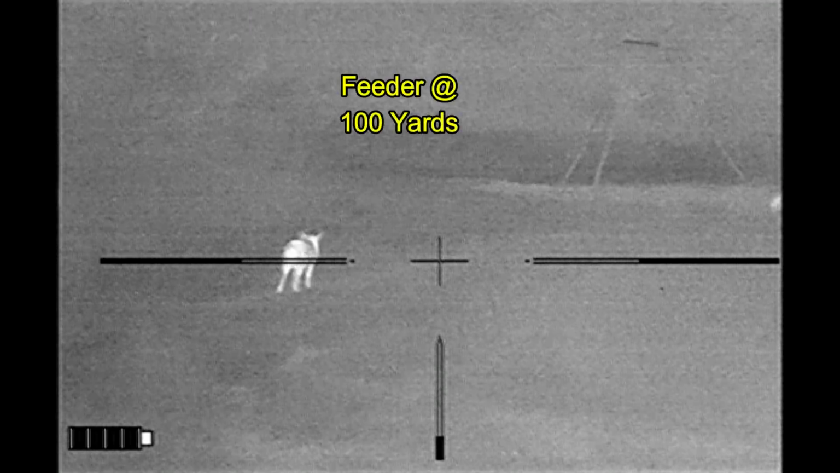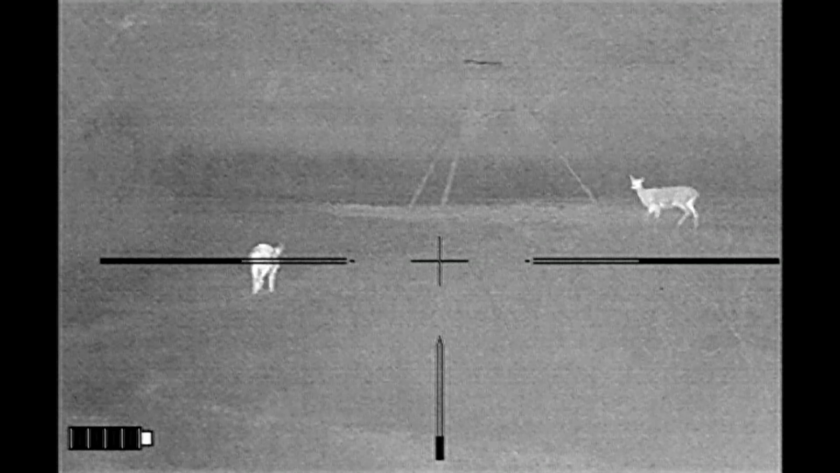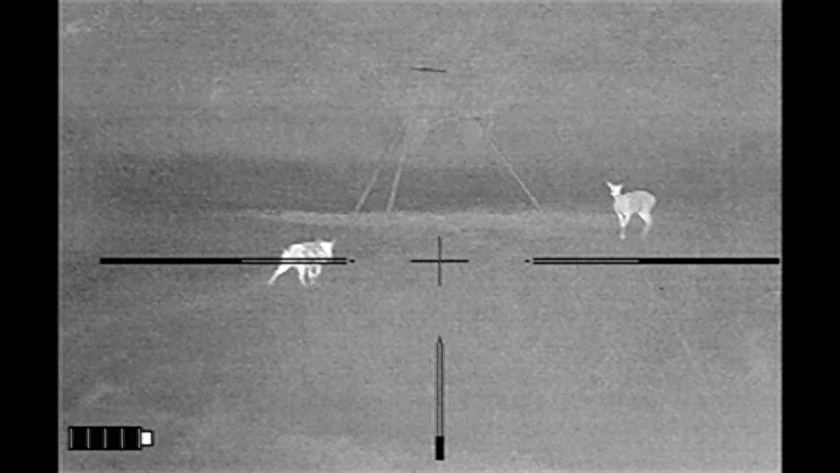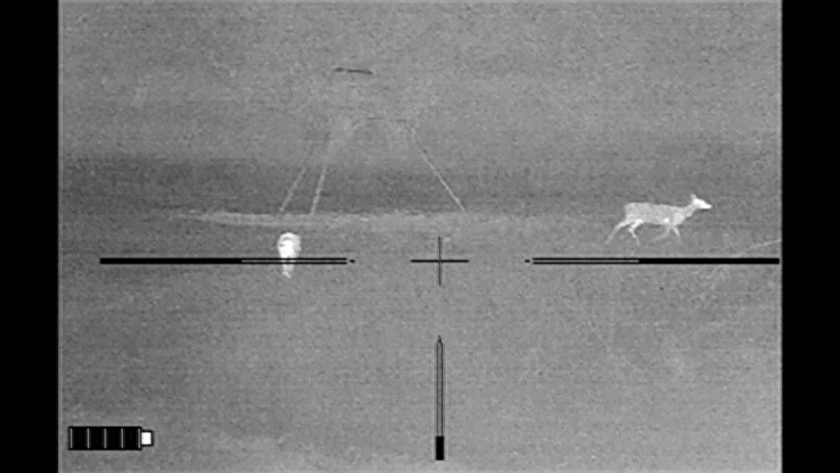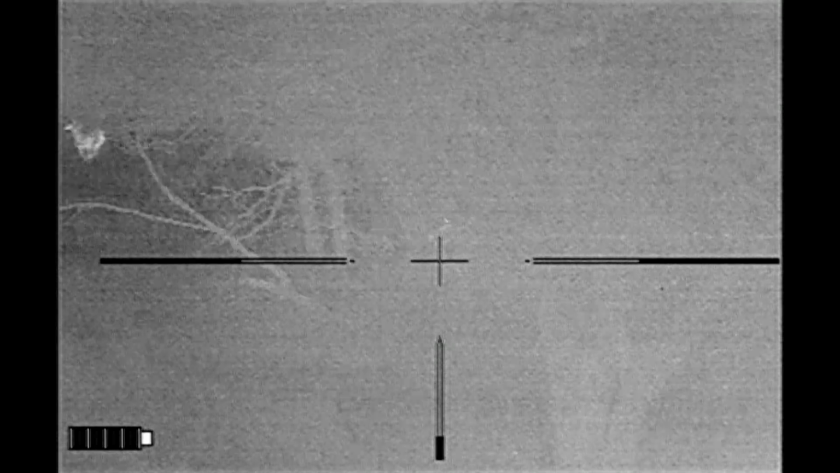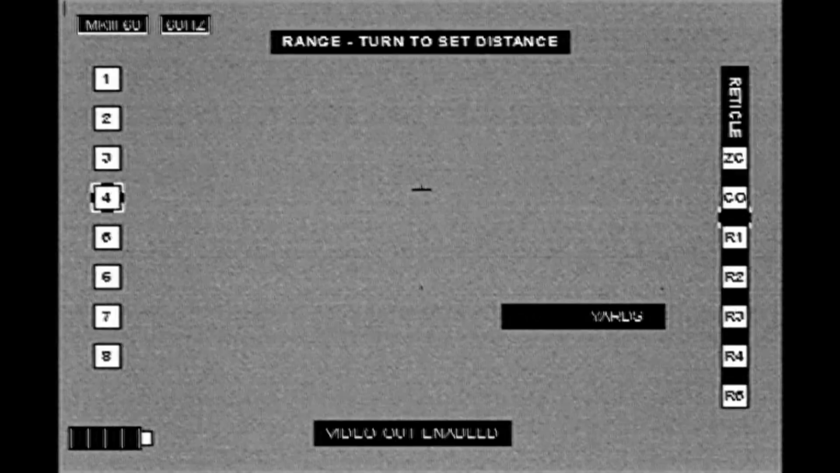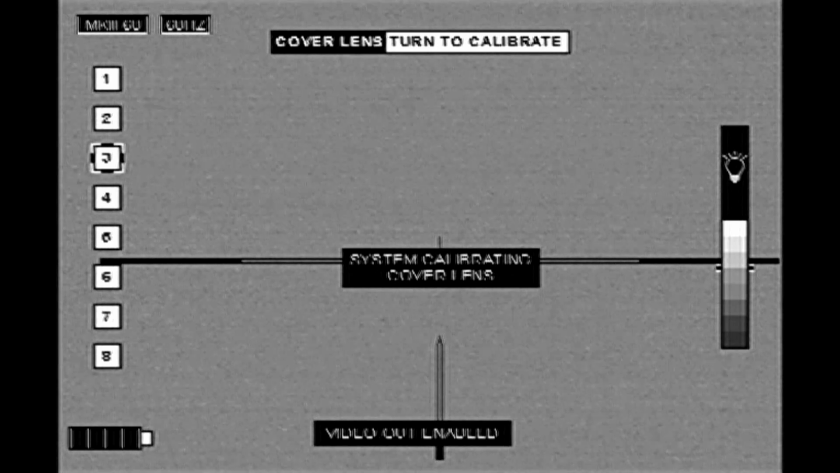With a little luck, we'll have some more hogs come in. Watch what happens here. He approaches the deer, everything's cool, and then this. That is one reason why deer hunters definitely do not like the hogs.